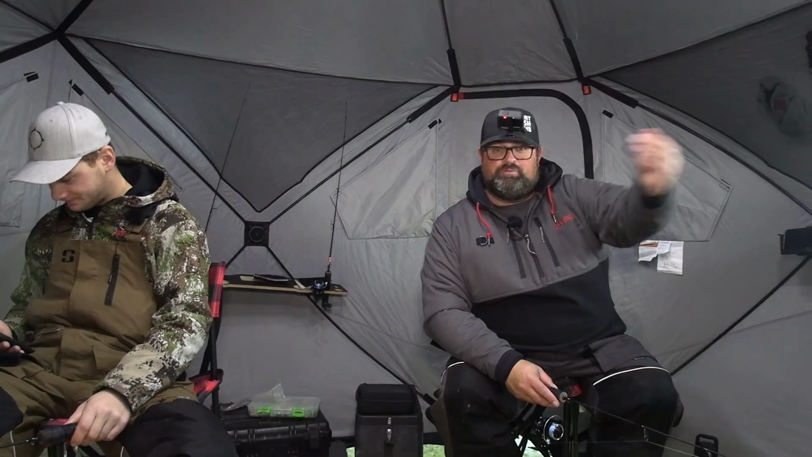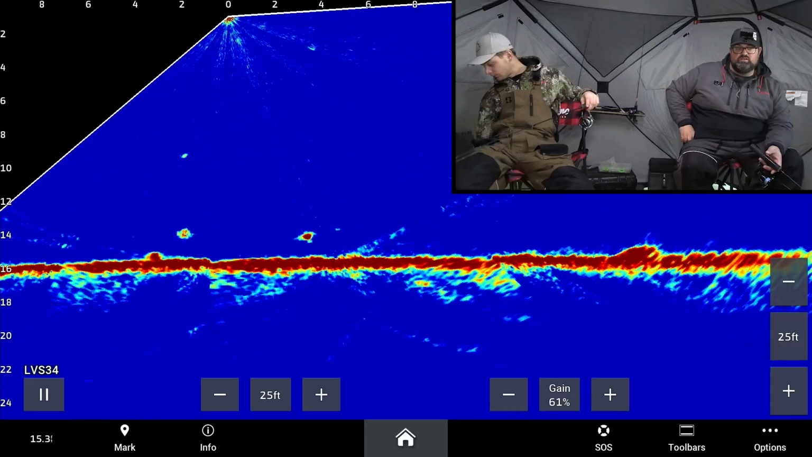But he's saying it came from deep or shallow because we have the live scope that's pointed this way. We can see 24 feet this way and about 10 feet this way. So we can see fish that are cruising this way, here and back and forth. But when they come right on top of us here, we can't see them as quick.